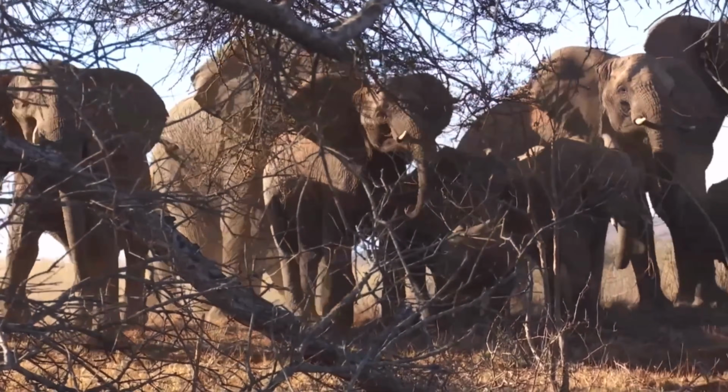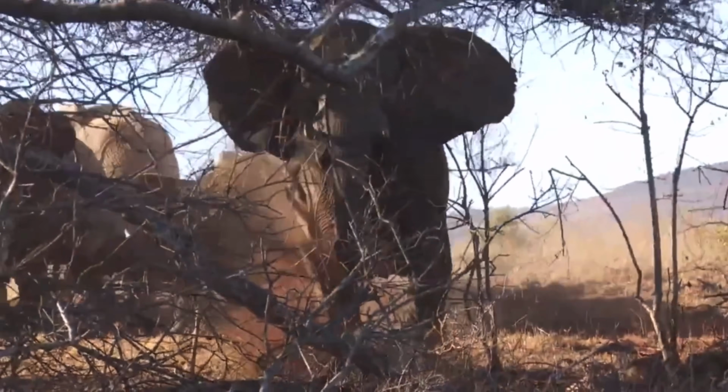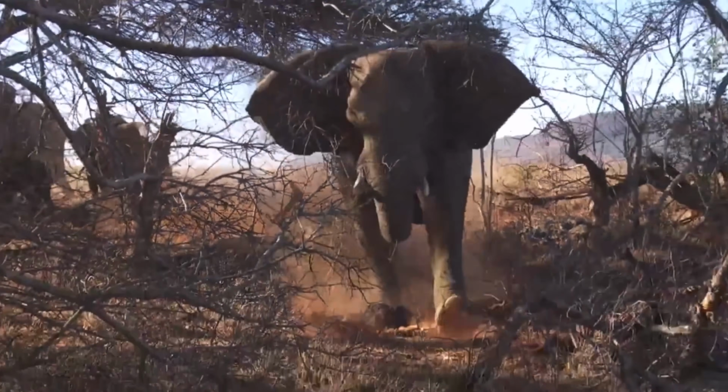Elephants are some of the biggest land mammals on the planet, and they can run up to 25 miles per hour. So combining that with their massive size, they can be very dangerous, and if you can't outrun them, you'll definitely be trampled to death.